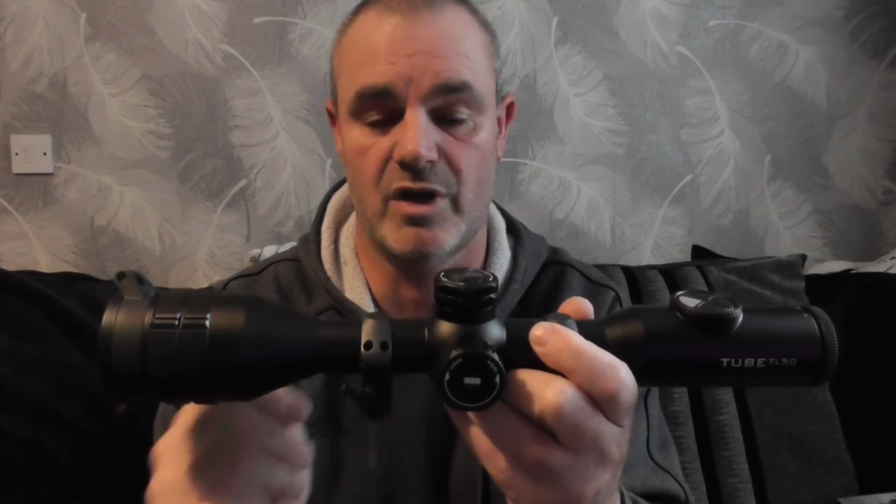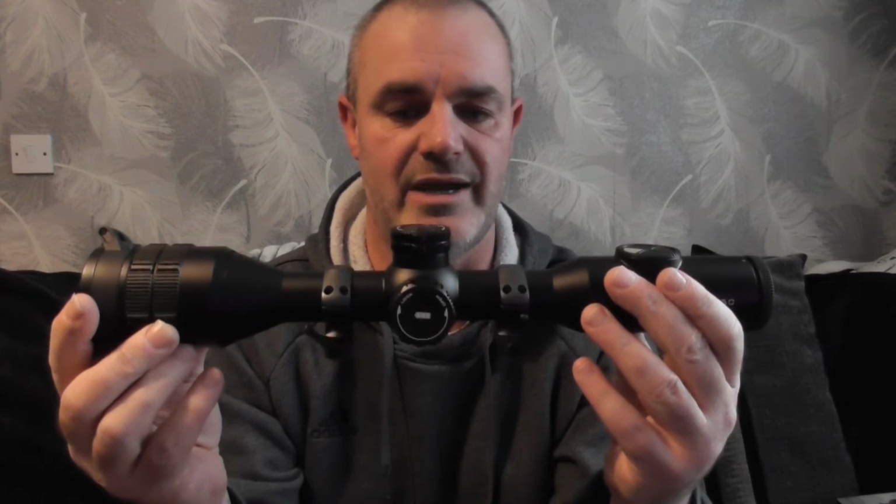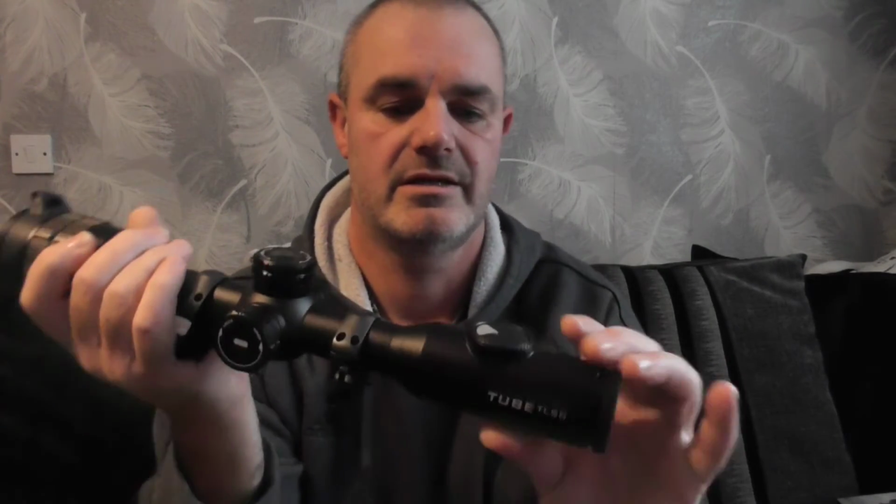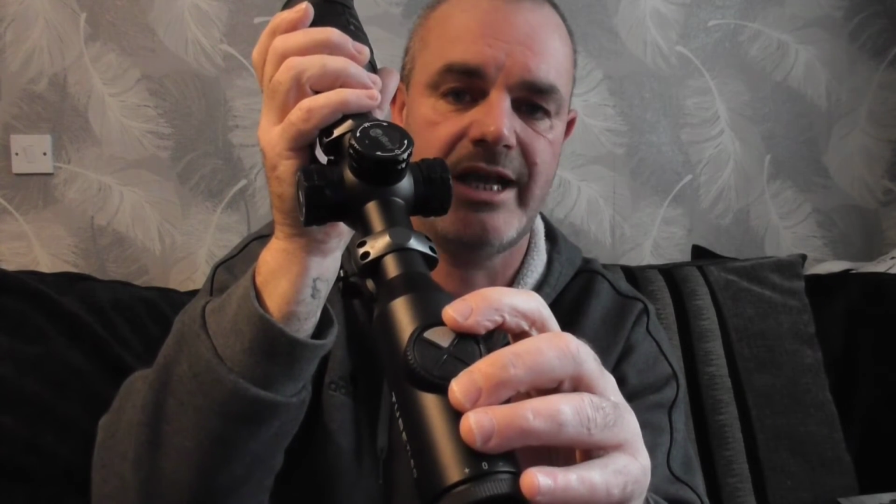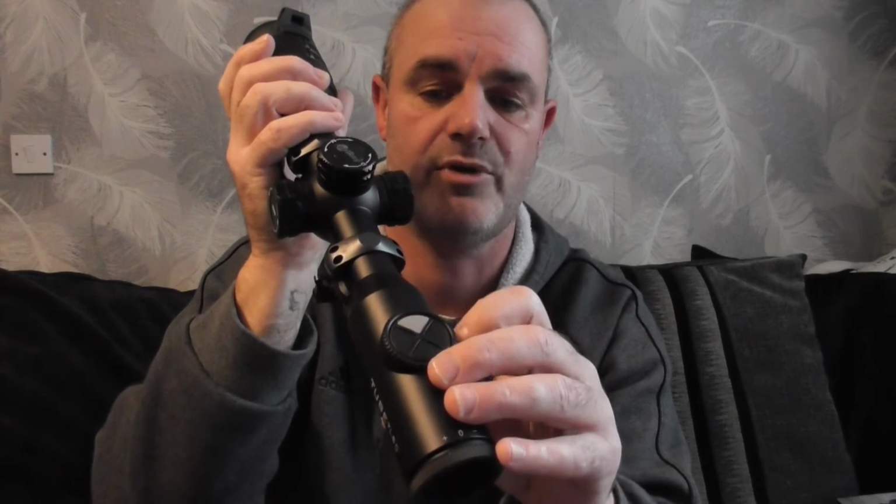The internal battery life is 16 hours, they say. I wasn't out and about for 16 hours to see if it was actually correct or not, but I had no problems with it when I was out and about. Certainly didn't need to put in the additional battery, so yeah, 16 hours is really, really good run time on it. The button on the top is the power button. Push and hold and it activates the scope. When it's up and running, if you push and hold it for about a second, it puts it into standby mode.